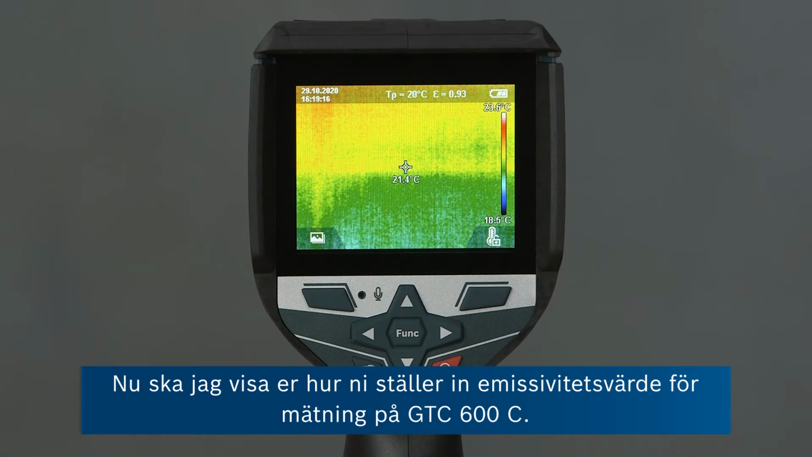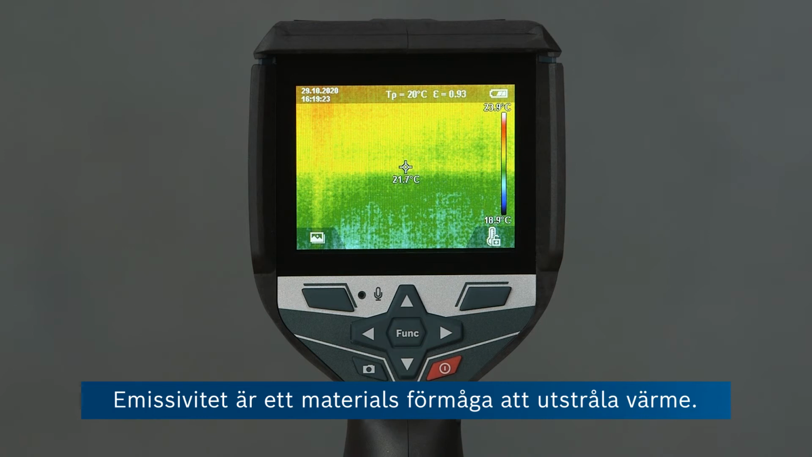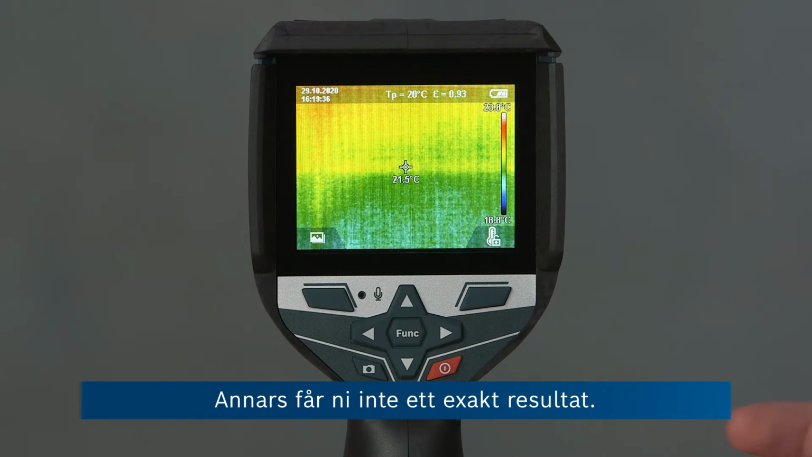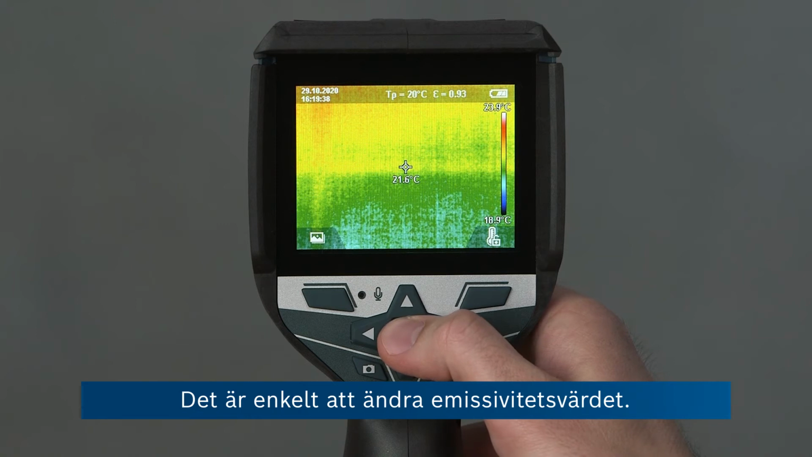Now I'm going to show you how to set the emissivity value for measurement on the GTC 600C. So emissivity is the ability of a material to radiate heat. So it's important to set the emissivity value to the value of the material you're actually measuring in order to get an accurate result. Changing the emissivity value is easy.